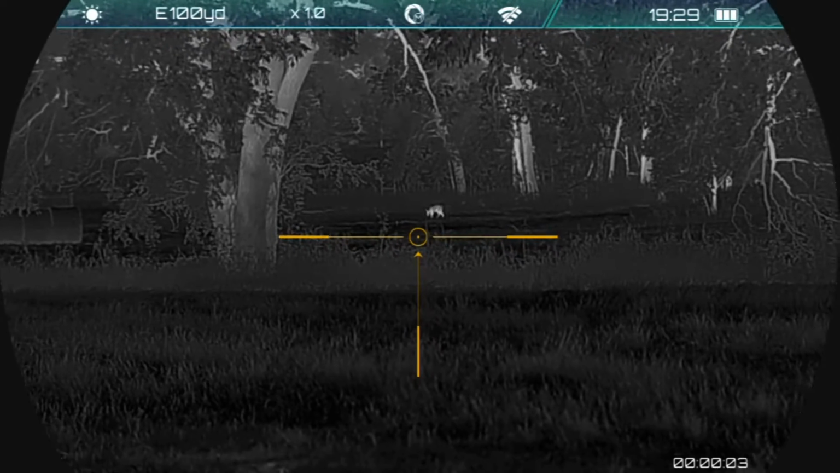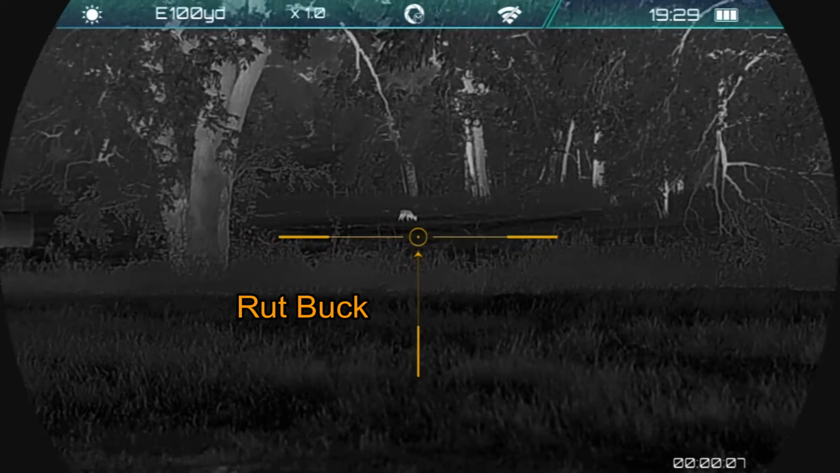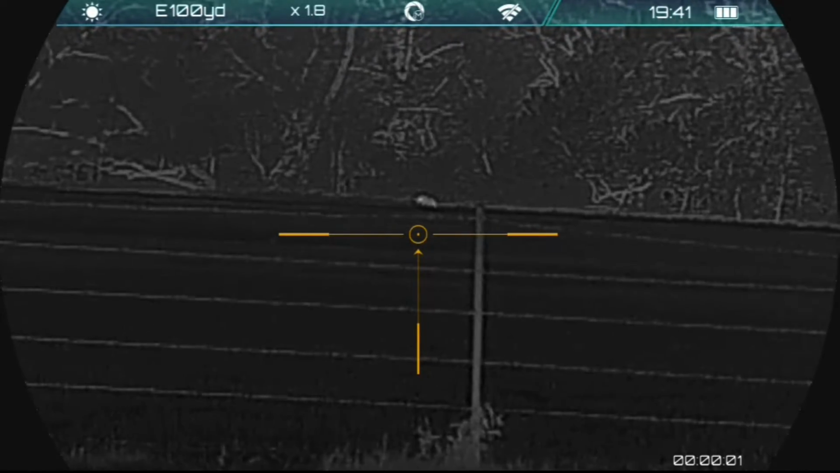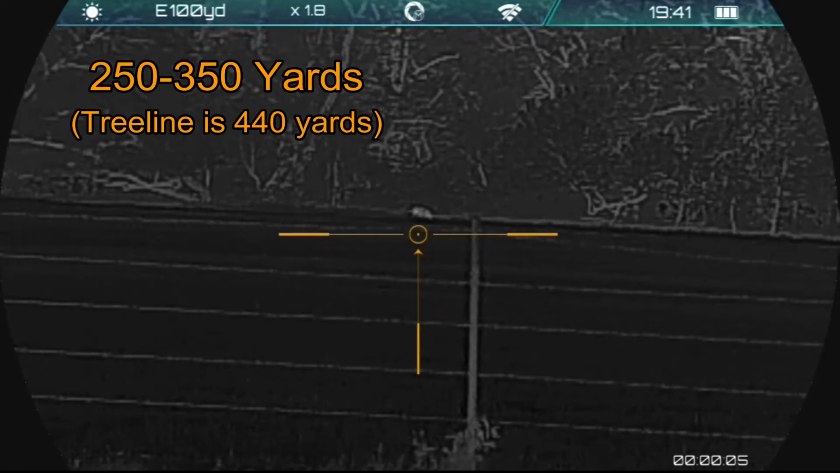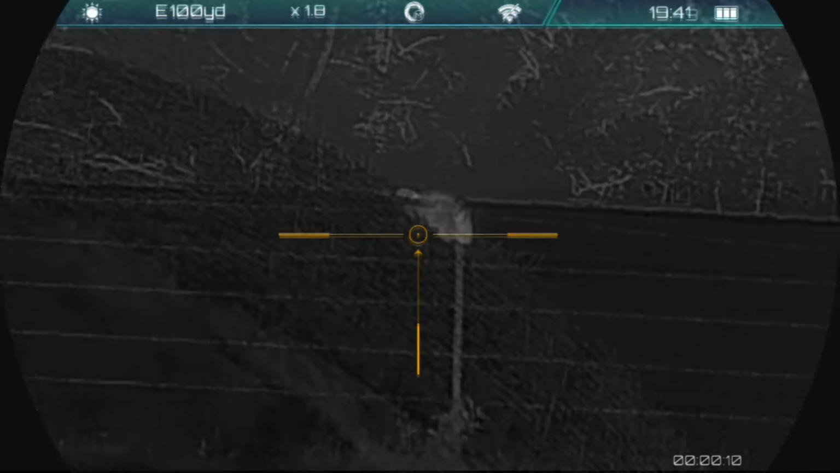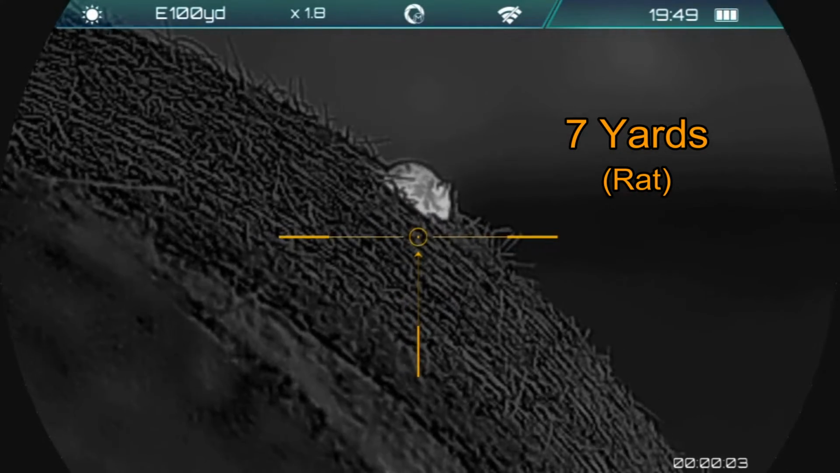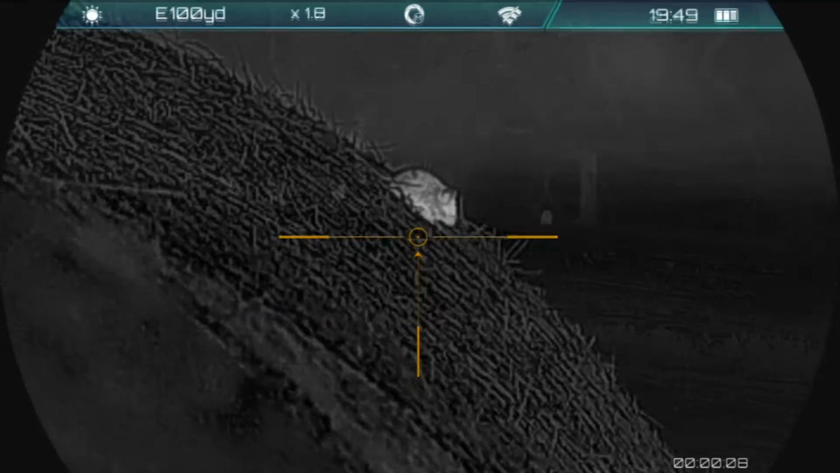And there is the rut buck. He's coming in following the doe and her two fawns again. Back to the boar. It looks like he's found him a nice place to do some rooting, and it's just going to town on that one spot. And finally, I've got a rat at the other end of the hay bales I'm hiding behind. There at 7 yards. Moving on to the next property.